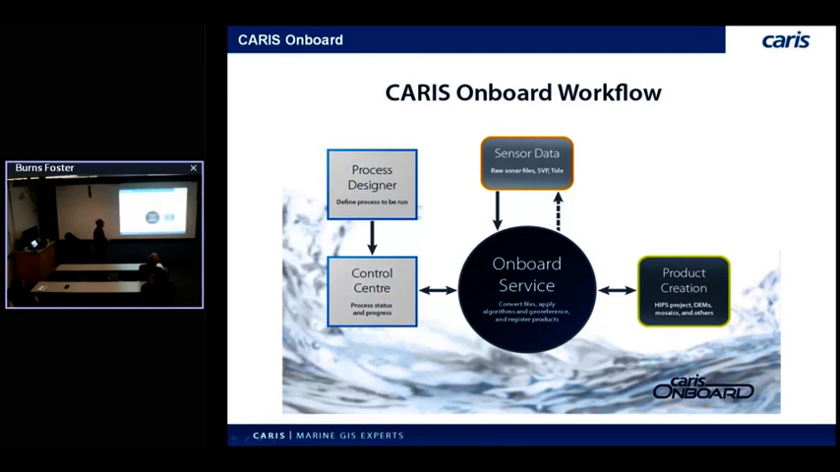We also have a new program, completely standalone, called the Process Designer. And so I mentioned earlier, you need to define the workflow ahead of time. So basically, you need to tell Onboard what it needs to do to process the data. So what file format is it? Do you want to apply predicted tides? Do you want to compute TPU? Do you want to create a CUBE surface? You need to lay that out somehow.